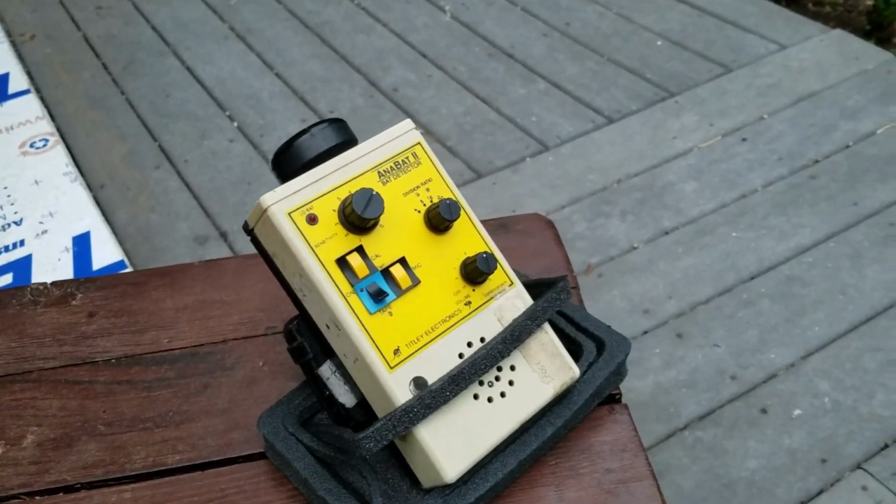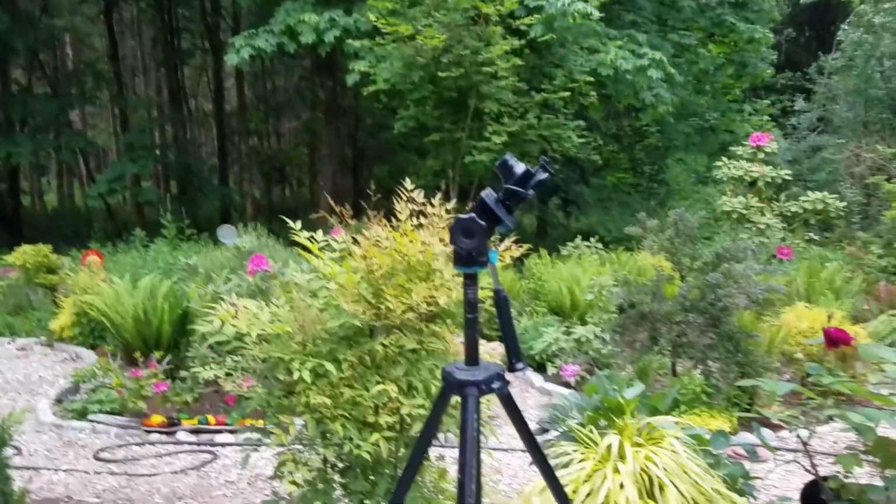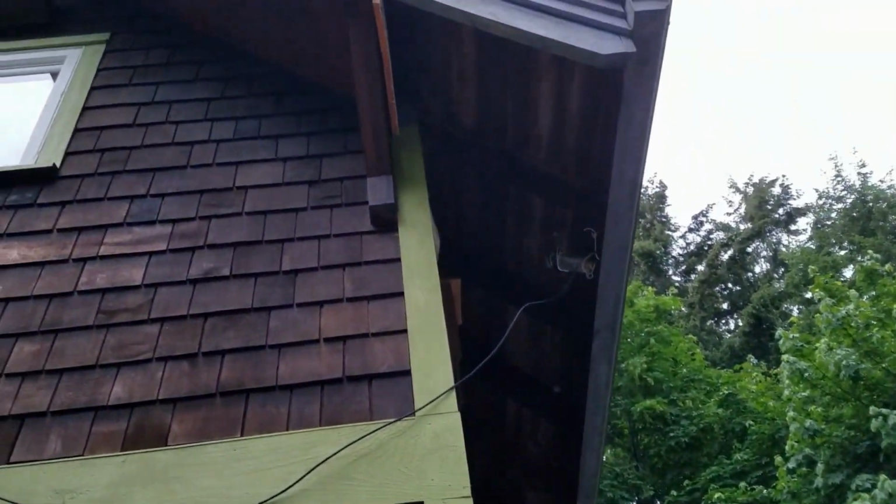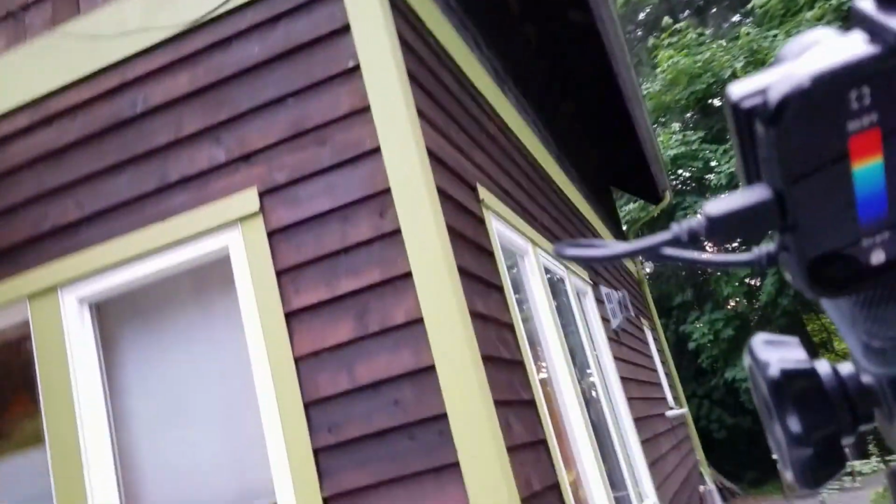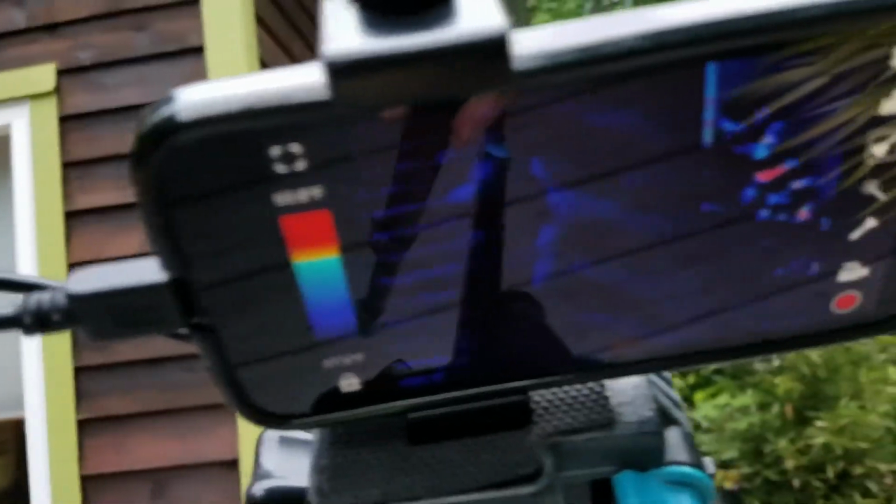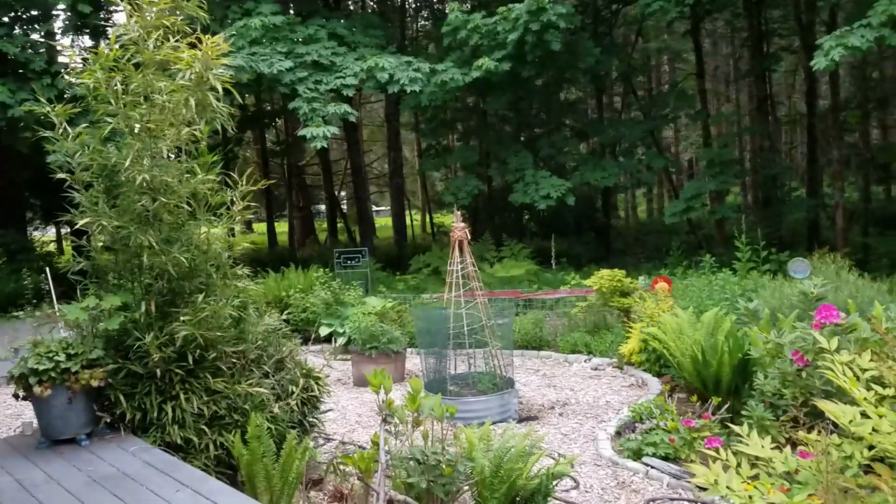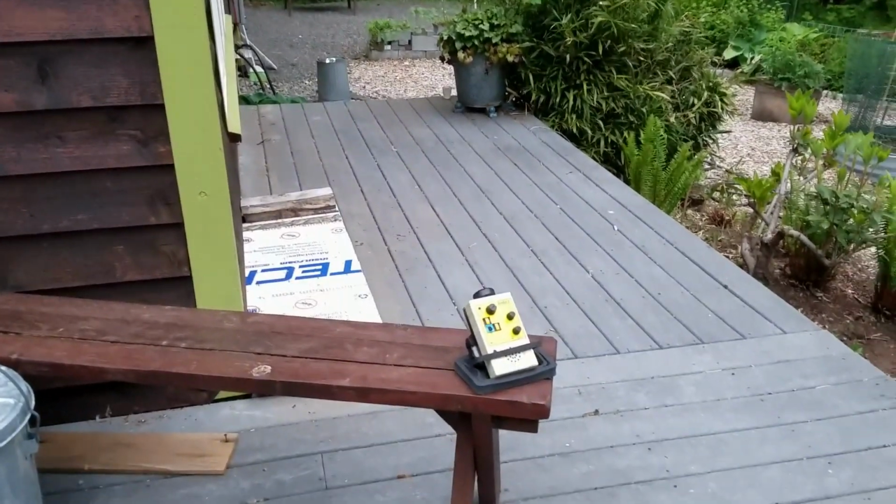This is the bat detector making the clicking noises. There's the camera on a tripod, the thermal camera, and the corner that it's looking at is up there. And the screen of the camera looks like that. And it's about 10 minutes to sunset. The bats are kind of clicking there, meaning they're lining up near the edge, and they'll be coming out soon.